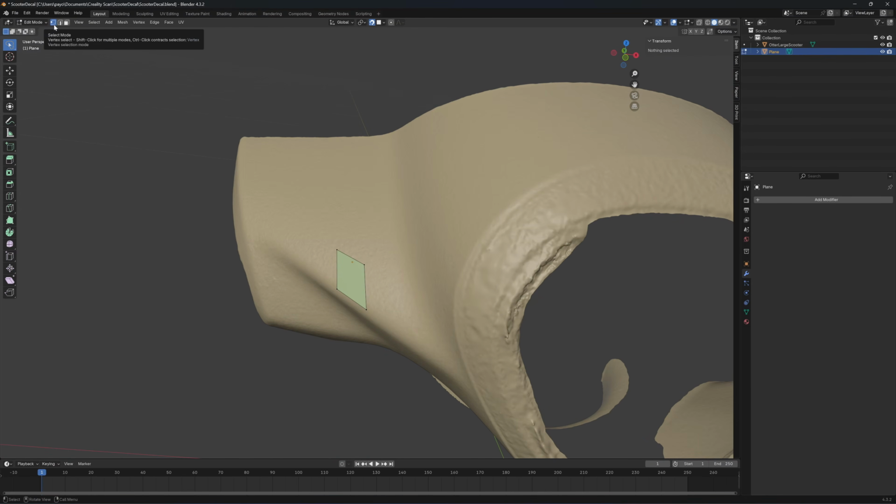Mode selection, we are in the vertex mode. Here is the edge mode. Whatever you select will be the edge, and here's a face mode. Whatever you select will be the face.